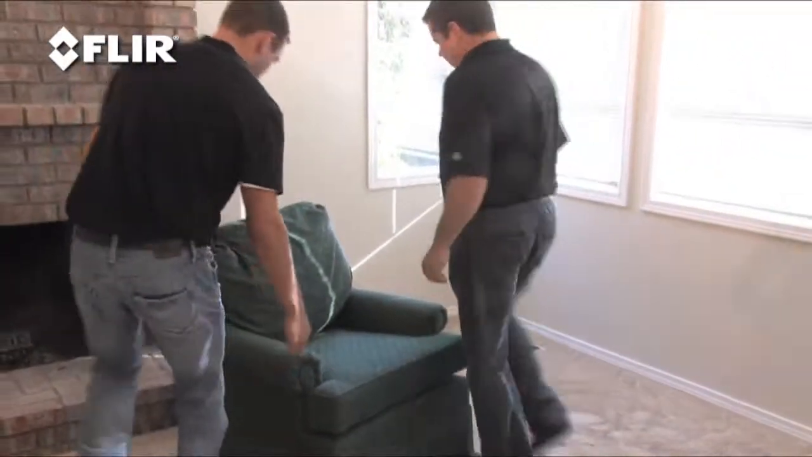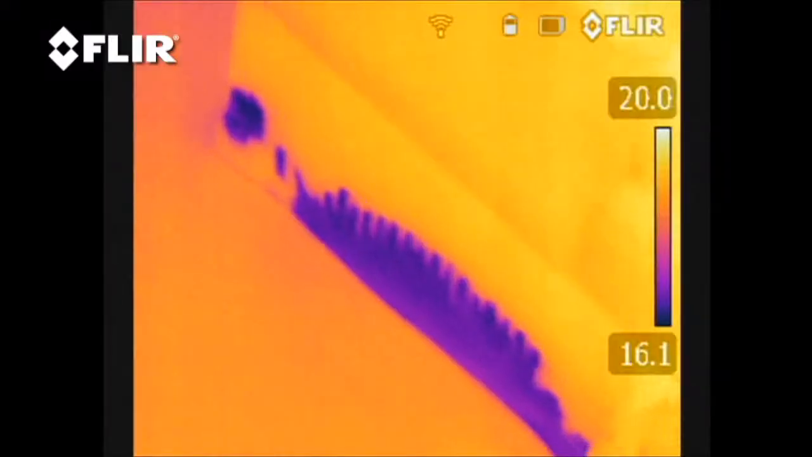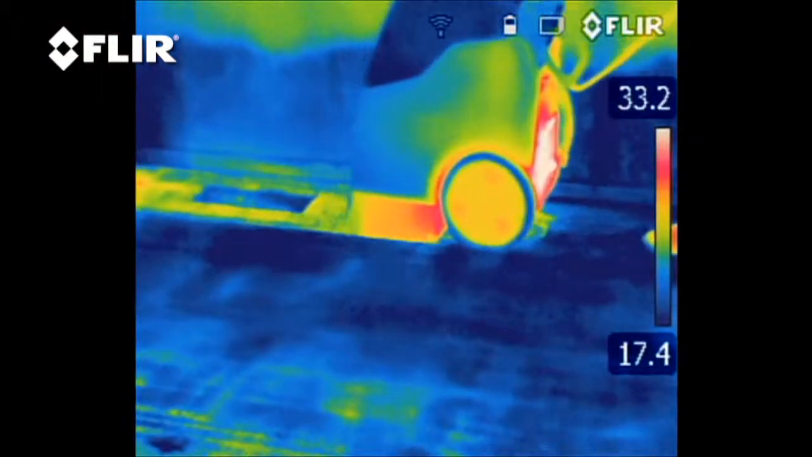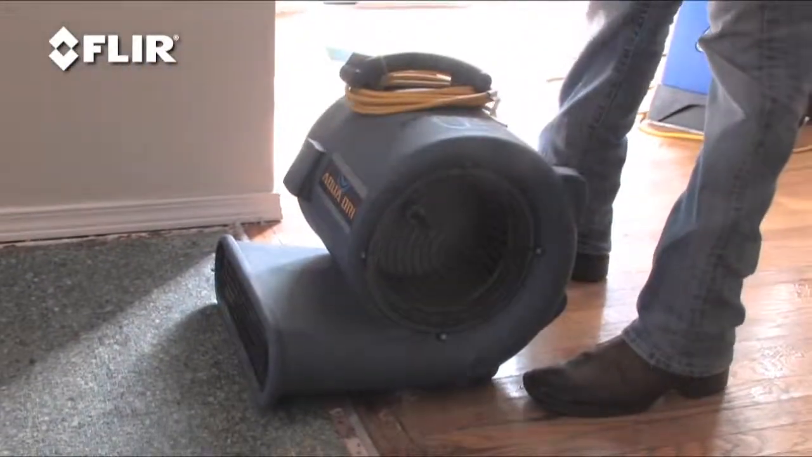Before you do, though, it's a good idea to remove any furniture and set it up on styrofoam blocks in a space that's dry. Check out the furniture while you're at it to make sure it didn't get wet too. Now fire up the extraction machine. Pull as much water out of the carpet as possible. Next, time for the carpet blower. This will help get some air moving and dry out the flooring.